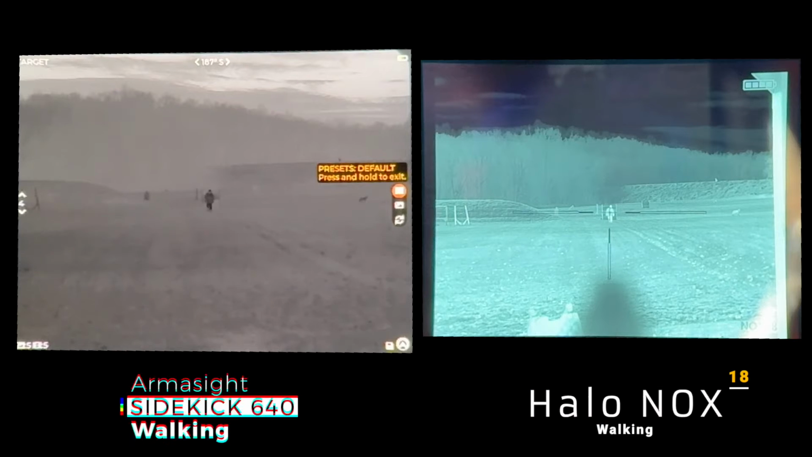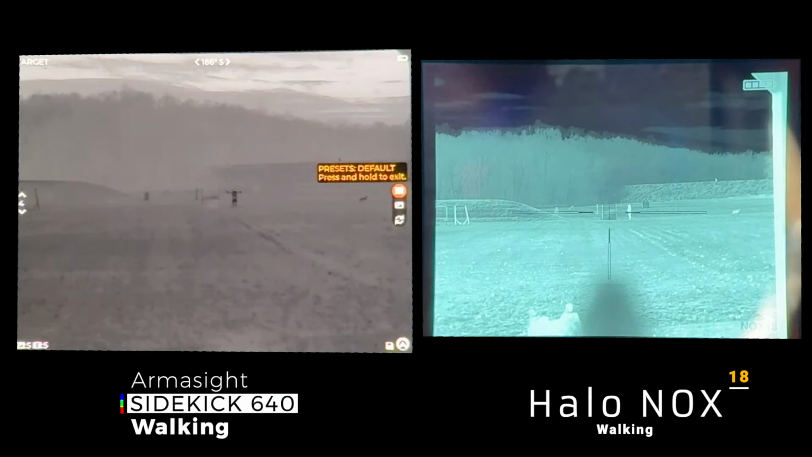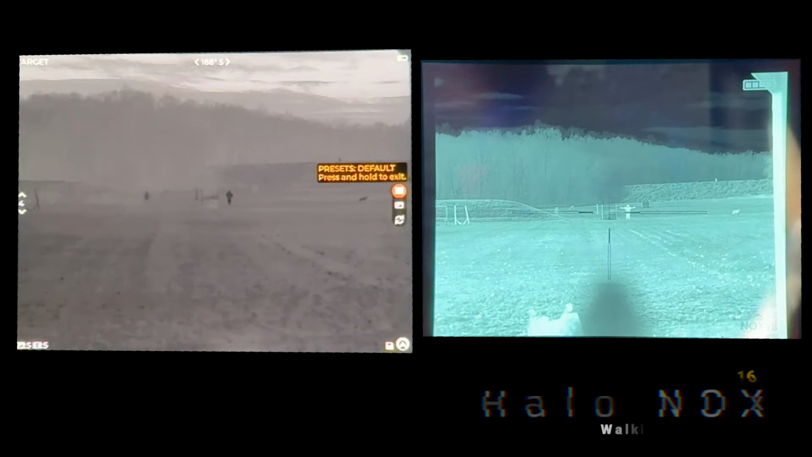I get that argument. But my biggest thing is I'm out there to kill coyotes. I want to see as wide field of view as I can so I can go to my gun and do work. All right, this had the field of view I'm looking for, much more so than the RH25. I didn't realize how limited I was in field of view on the RH25 until I looked through this and that NOX 18 again. It had been so long since I'd run one, I'd kind of written it off. Wow, this opened my eyes.